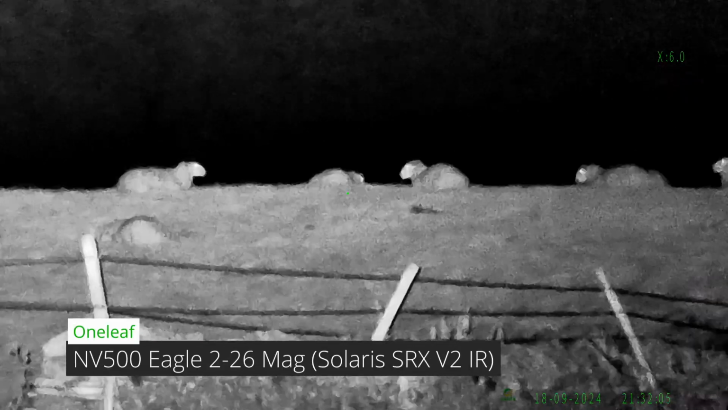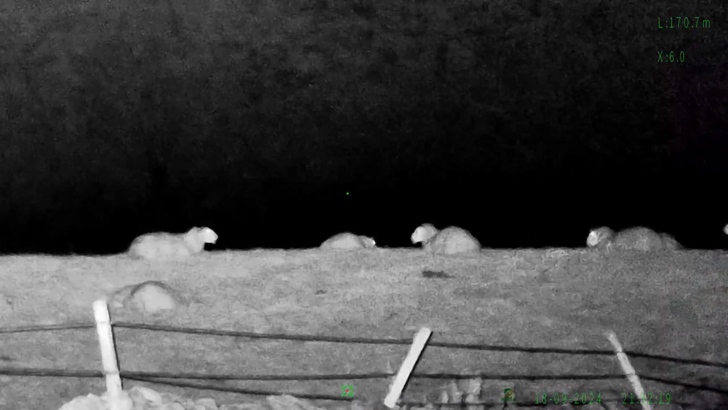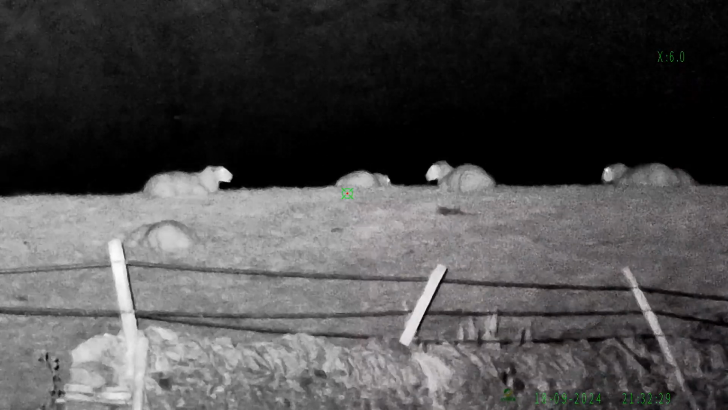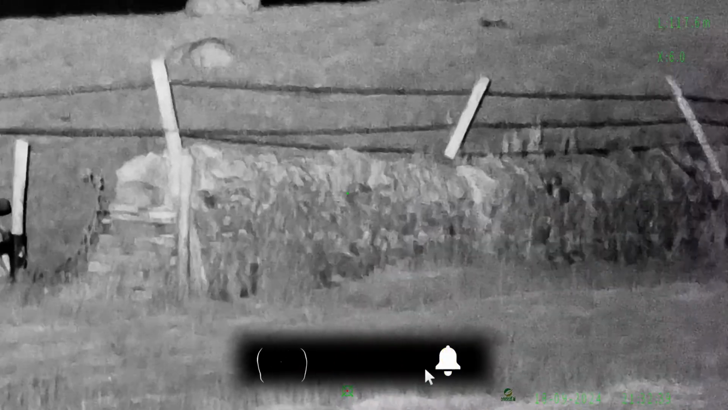Okay, now this is with the SRX. Those sheep are at 170 meters. If you had this on a centre fire, you'd have no problem at all shooting a fox at that distance. Oh, it's 170.